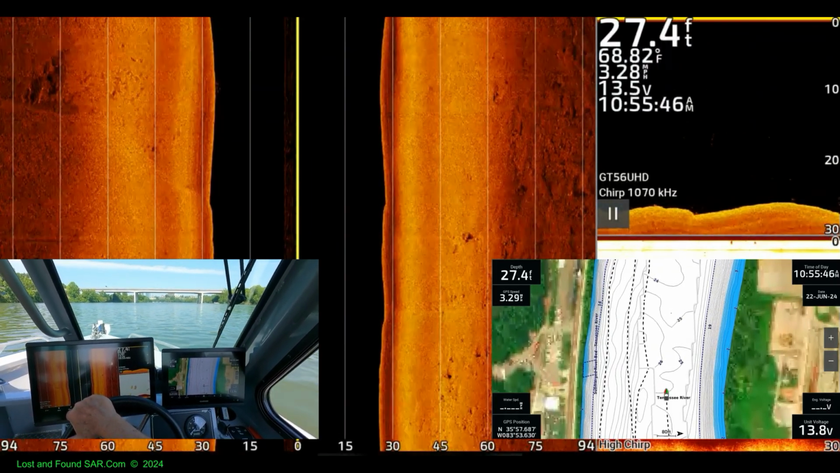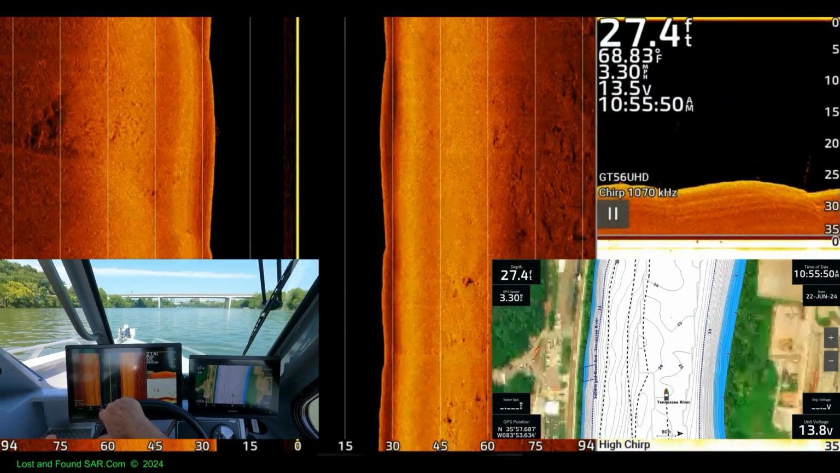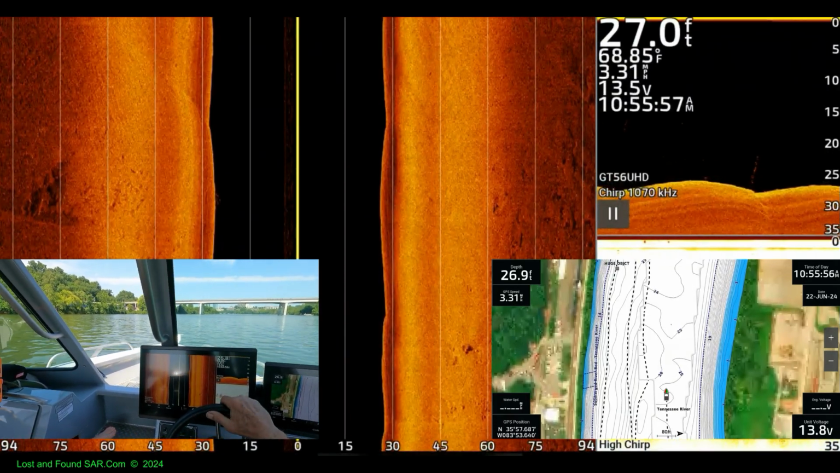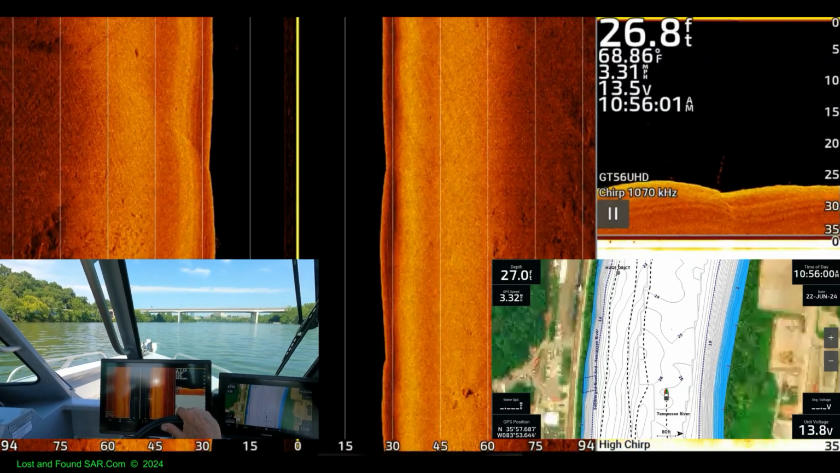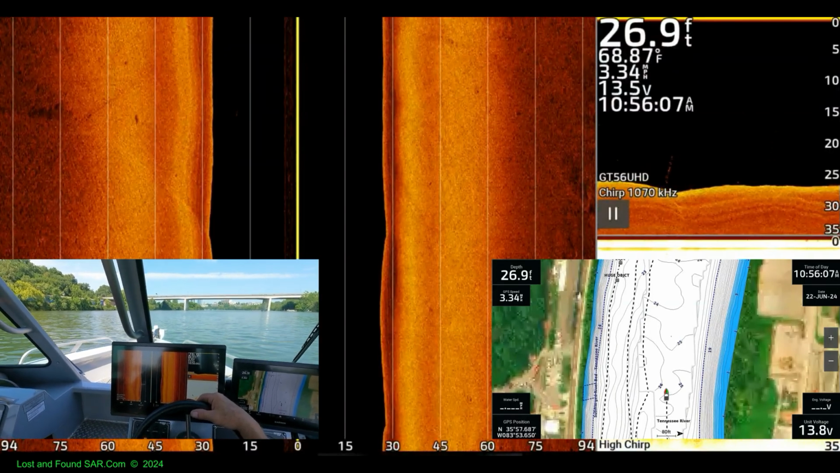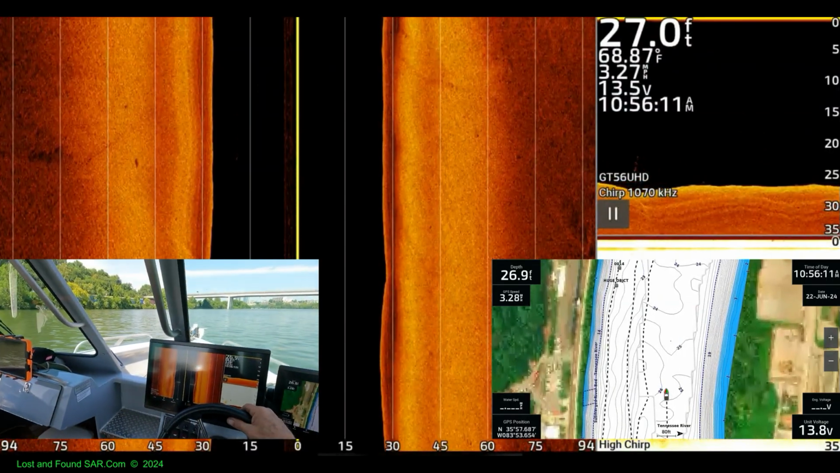I'm wondering if those tracks appear different at different zooms, because we keep zooming in and out. I wouldn't think so. We need to slow down a little bit, though. We're going too fast. Doing like 3.32. Just any change at all you get.